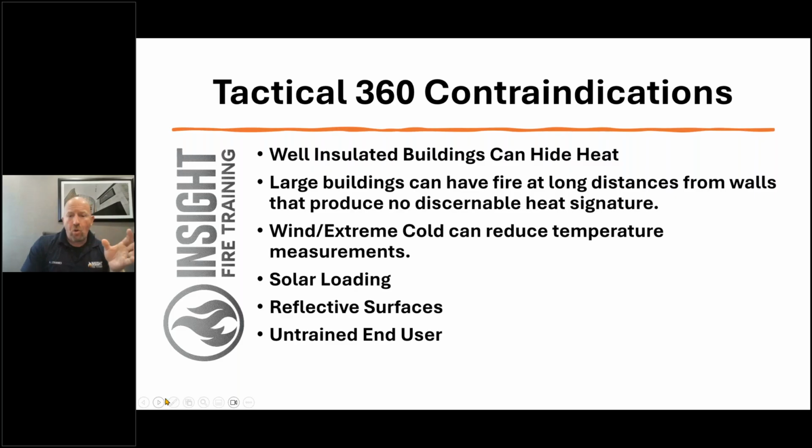Wind or extreme cold can cut temperature measurements dramatically. My friends in Cheyenne, Wyoming deal with some severe wind. So Texas, I had no idea until I spent a lot of time there. Texas is considered a windier place than Chicago. They have more wind or wind-driven events than anybody else.